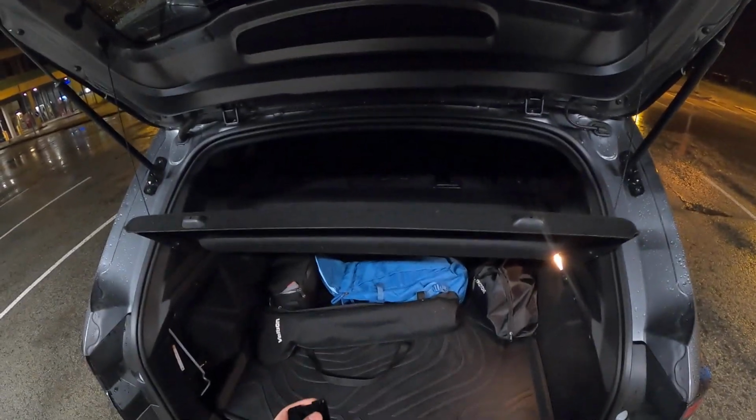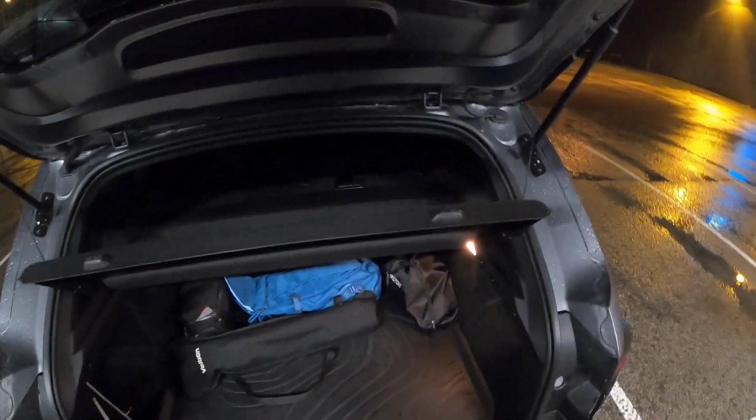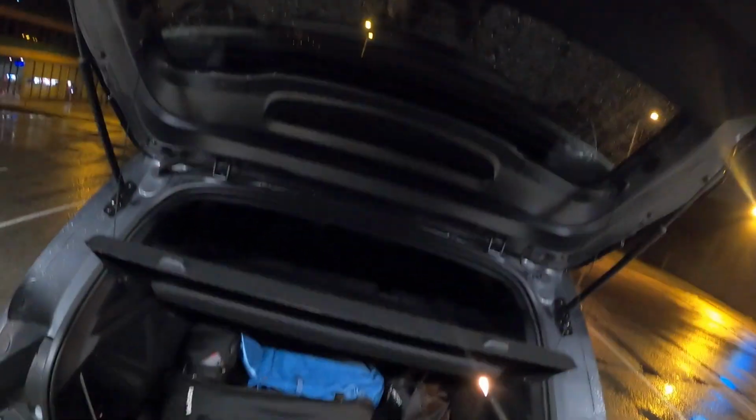We also have another one, check this out, the removable one, and I can position it in the rear or wherever I want, so it's a pretty nice camping car, I suppose.